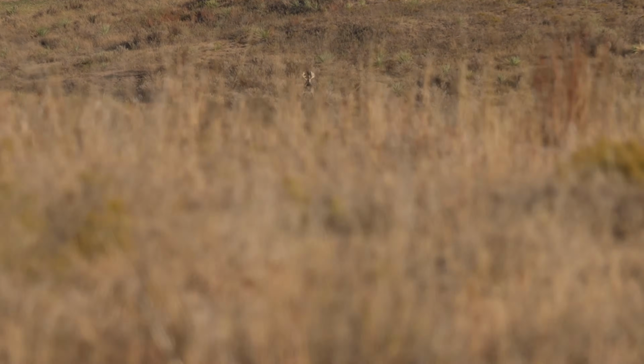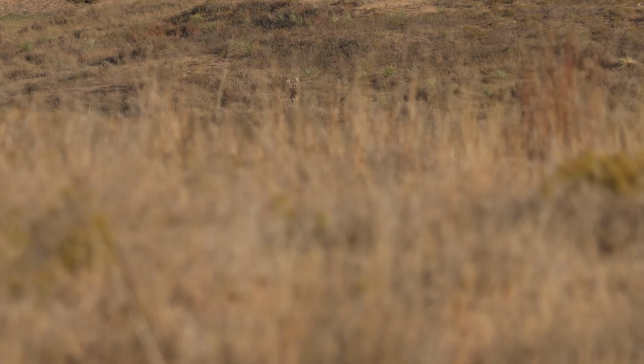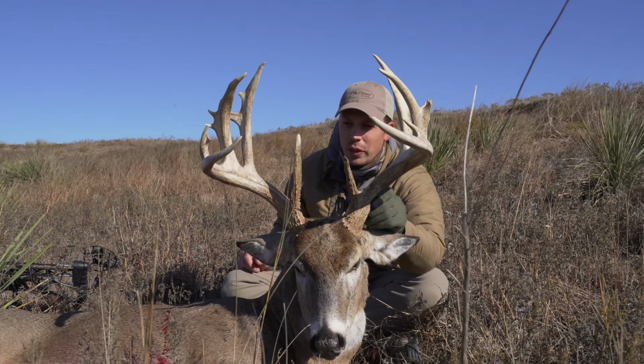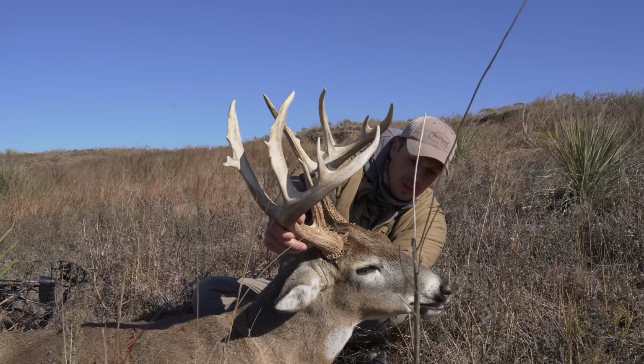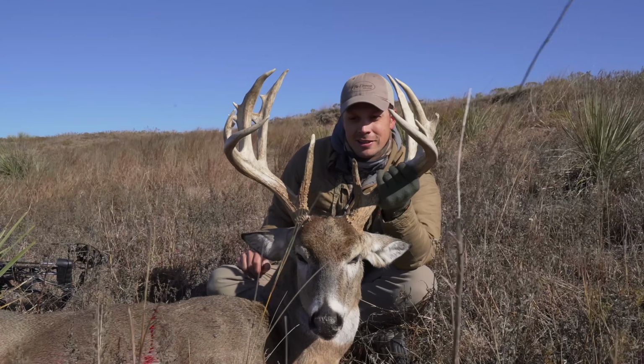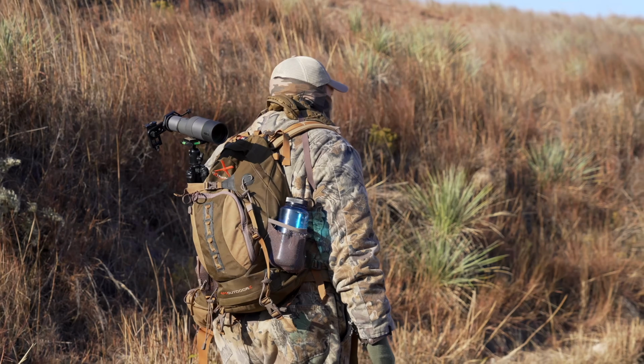Put the glass on it, and it's a very big deer. At the time, I actually didn't think this deer was nearly as big as he is and what he scores. I had no clue he had 18 points, right? Because like K.C. said, mainframe, he has a lot of junk is what it boils down to.